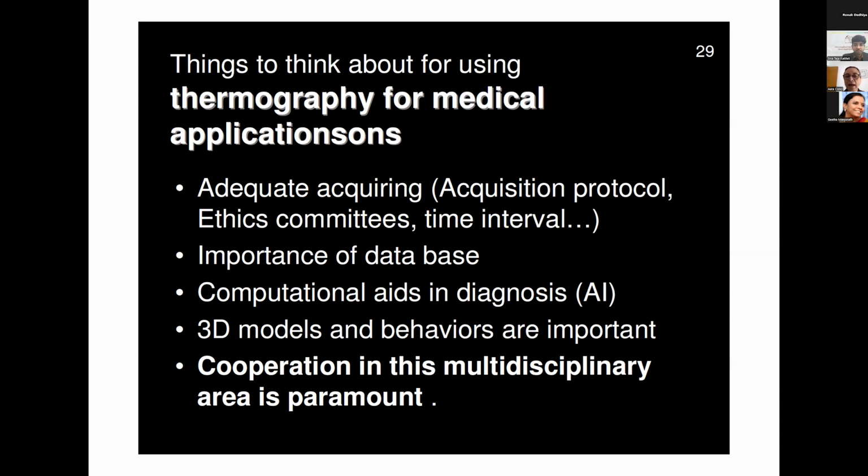You need to have more data available for everybody to share and to do their research. But this data, of course, needs to have a correct acquisition. You have to think about the protocol, about the ethical committee, about the points in favor and against the things that you are producing. Of course, computational aid in diagnosis is very important.